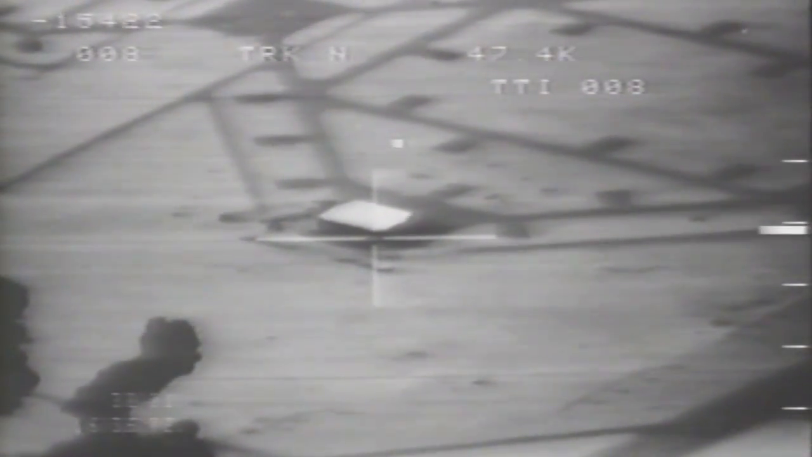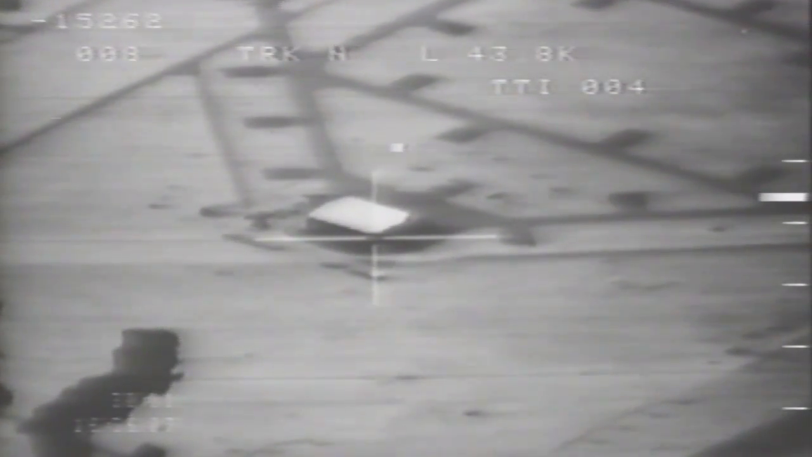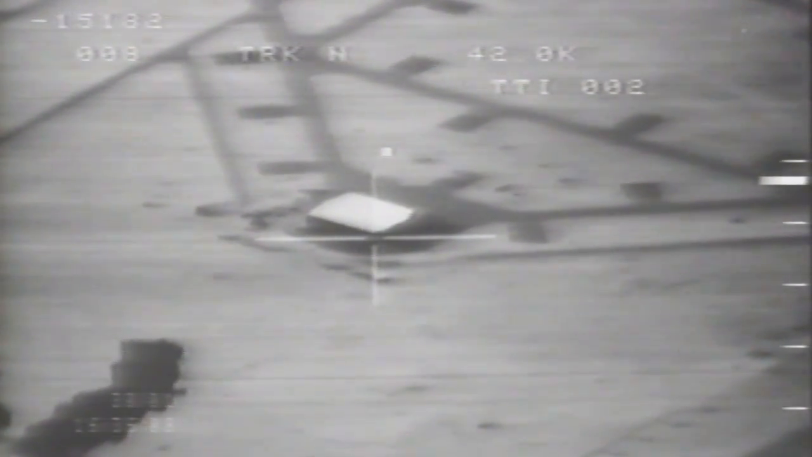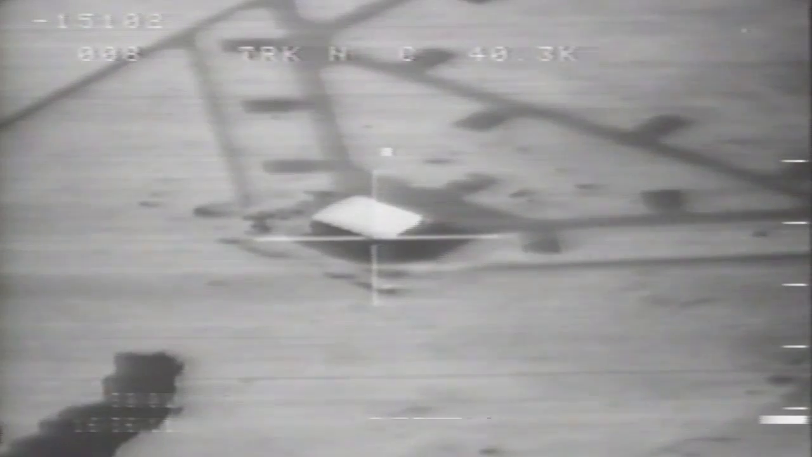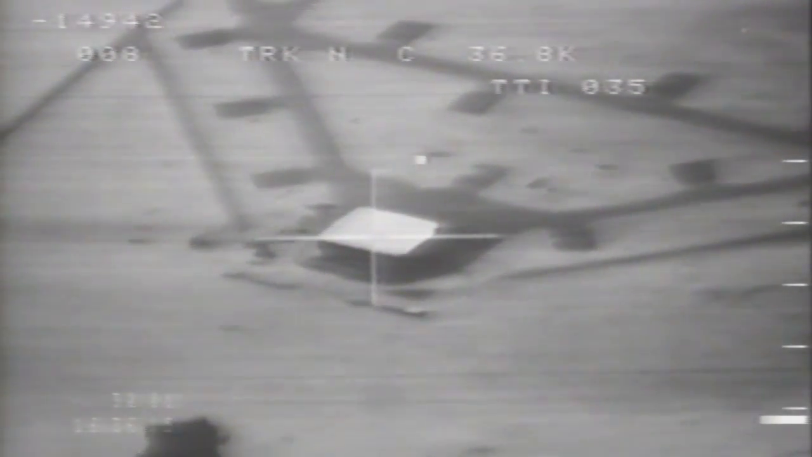That looks good. Coming on the pickle button. We're looking good. Clear the pickle. On the pickle button. It's swinging right and left. Yeah. Take what I can right here. Roger 2, 1. Lasers off. Bomb's gone. Roger that. Right turn. Coming right.